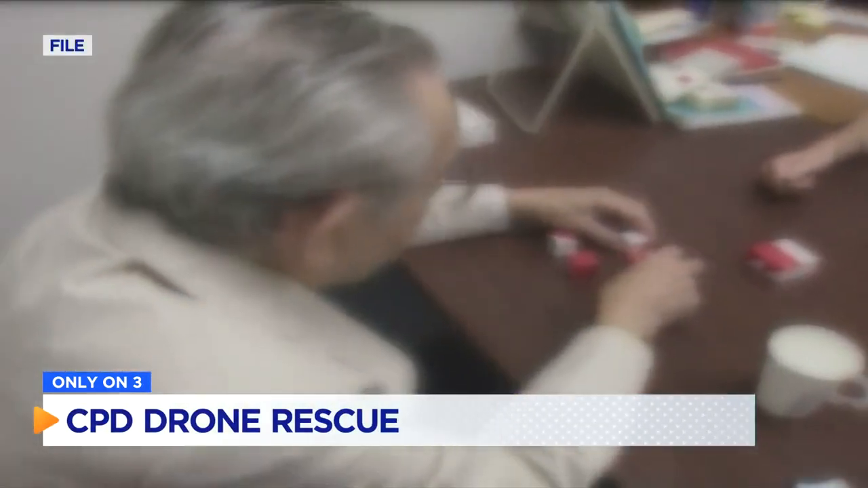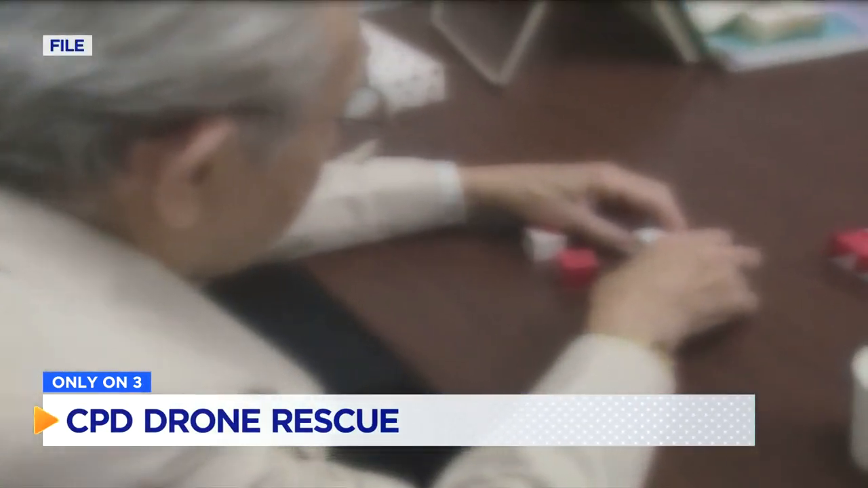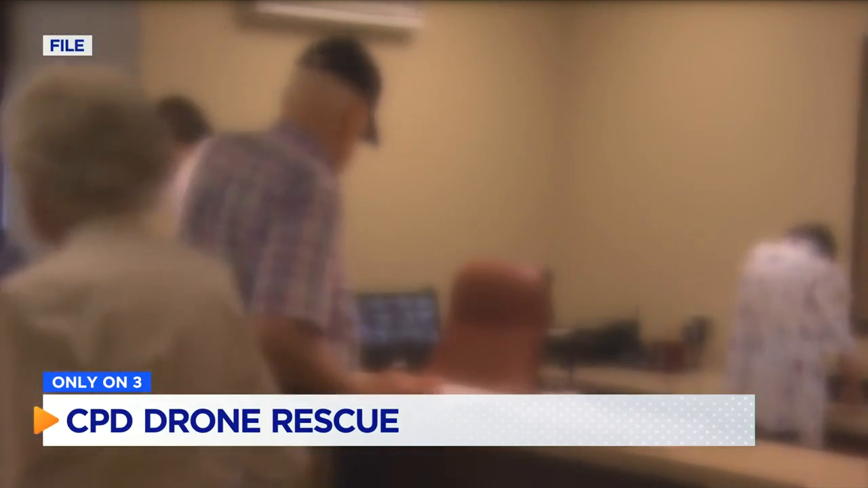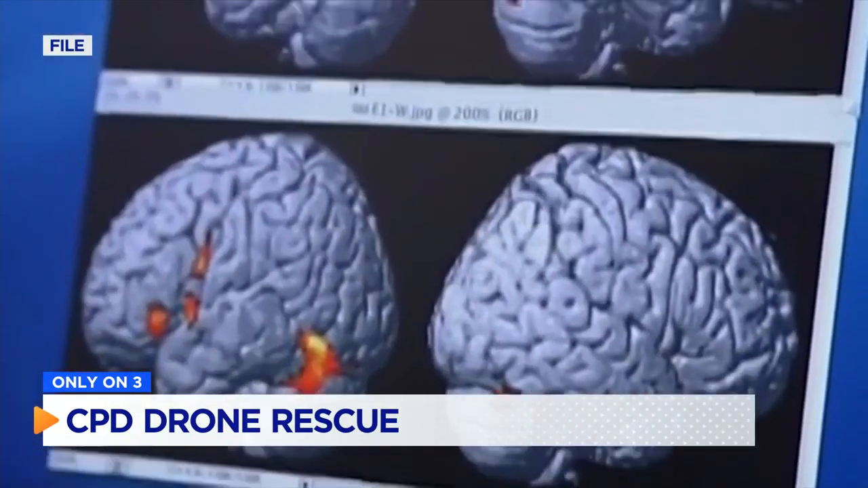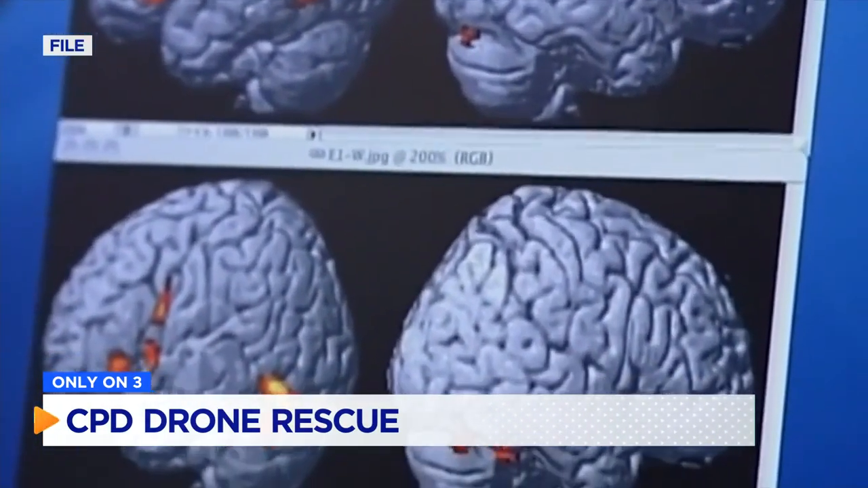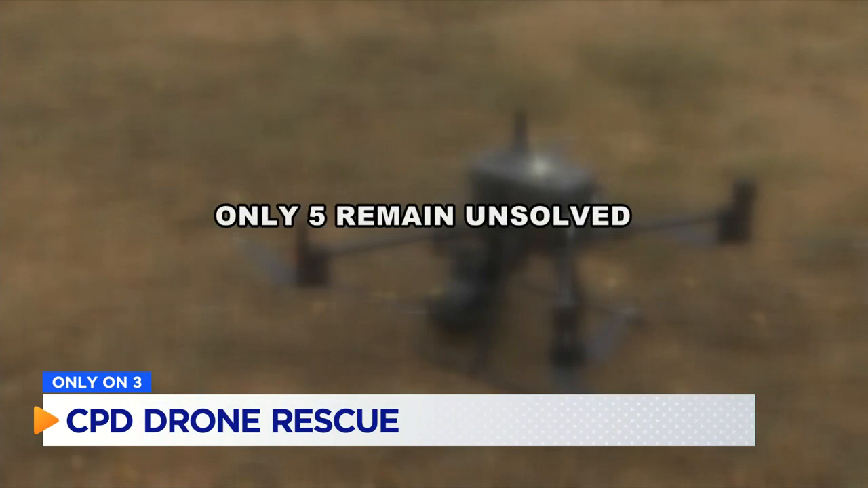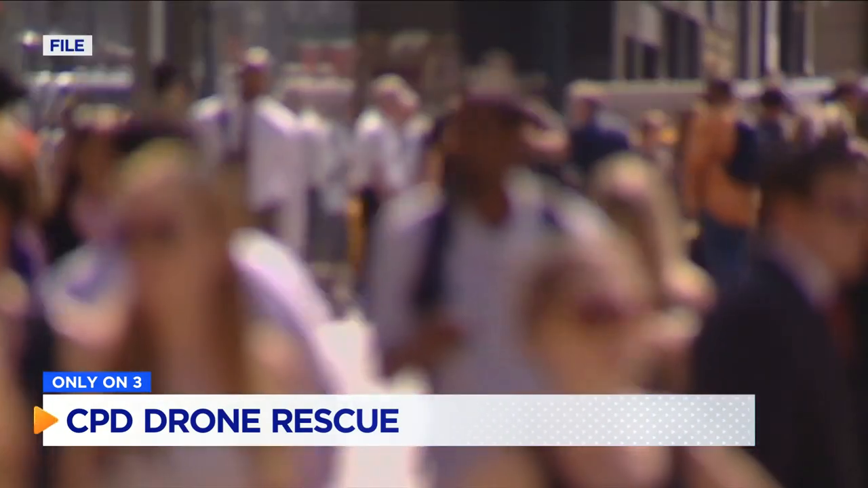Hughes says families shouldn't wait to report a loved one missing. The Silver Alert system is a program that warns the public of a missing person age 65 or older who may be disabled or cognitively impaired. According to the TBI, more than 200 Silver Alerts have been issued since the alert system was created, and only 5 remain unsolved. Generally, we find at the Alzheimer's Association with our statistics that about 95% of people who wander are found about 1.5 miles within their residence or their last known location.